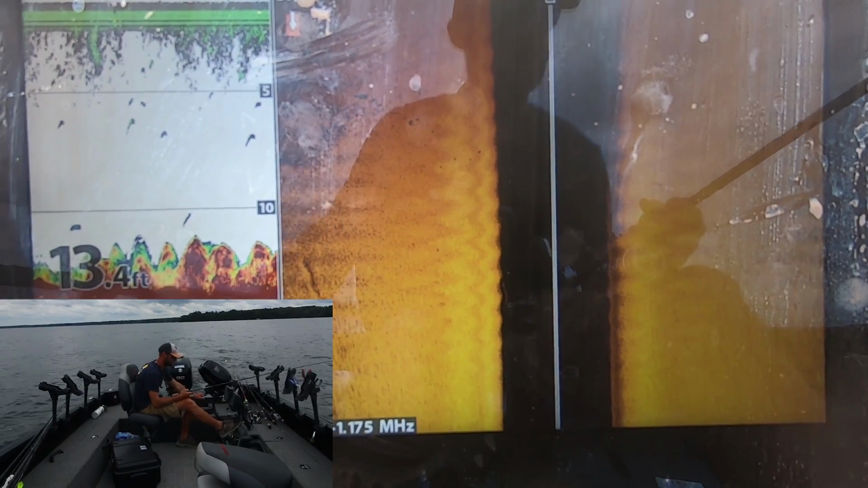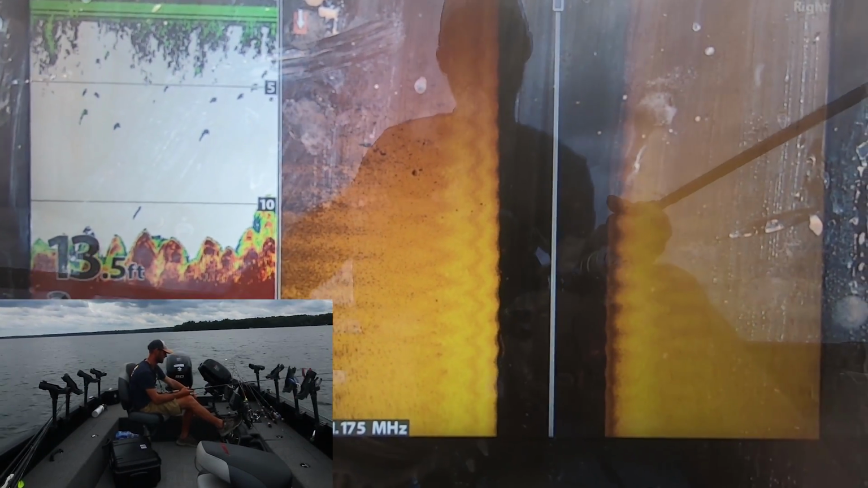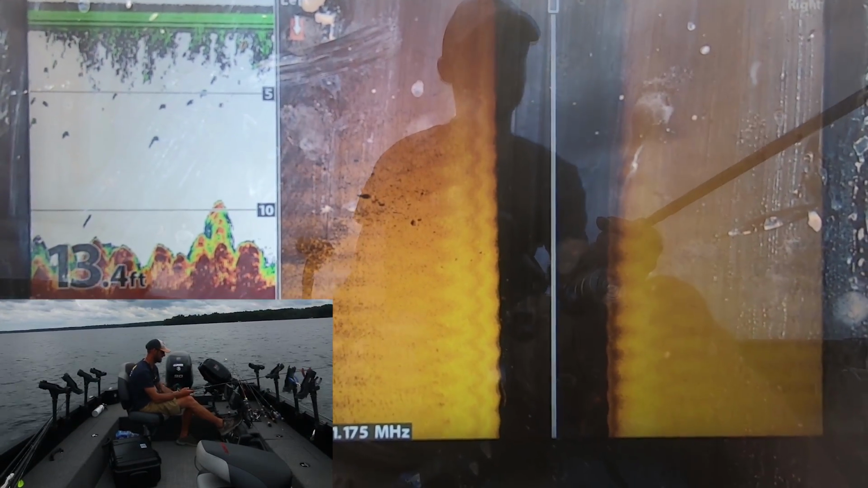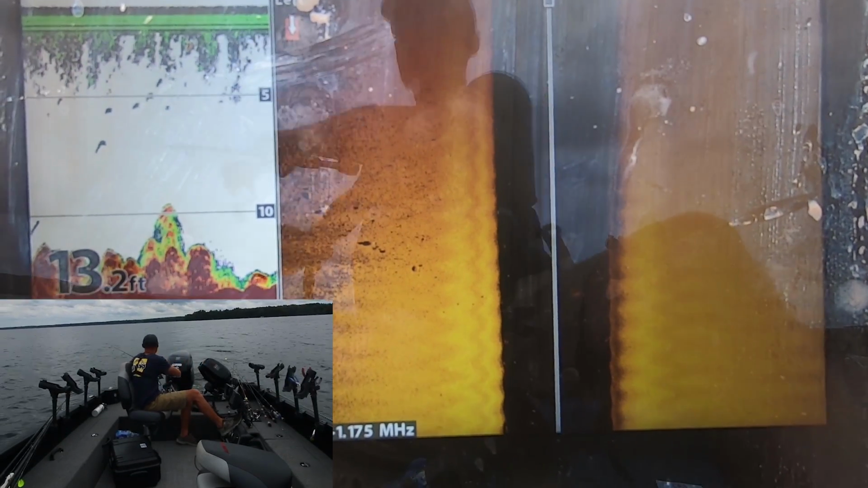And whenever I'm fishing these big shallow flats like this, you guys know, I do a lot of side imaging out here. I'm not gonna really mark fish on sonar in 13 feet of water, at least I'm not counting on doing that. Okay, there's a pot of fish right off my right.